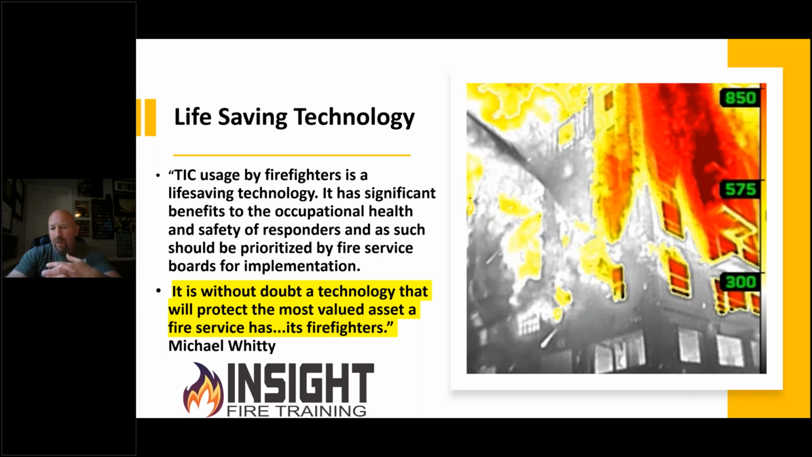Michael Whitty, in his research paper, Maximizing Thermal Imaging Use in Emergency Services, says thermal imaging is without a doubt the technology that will protect our most valued asset in the fire service, and that is our firefighters. Without our firefighters, we can't perform our mission.